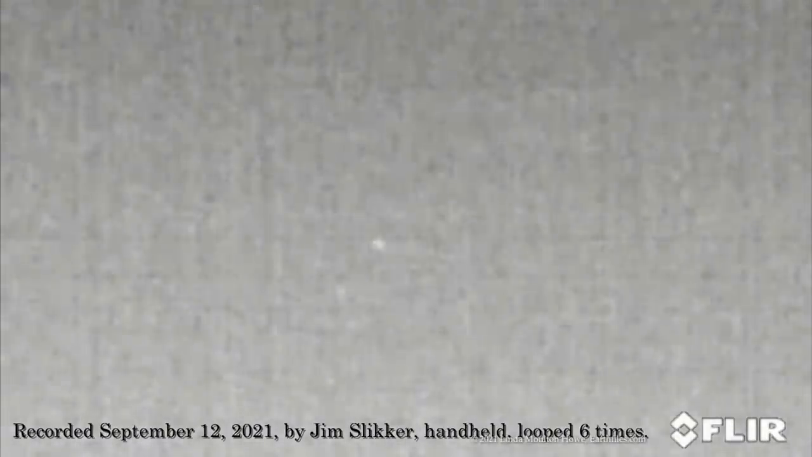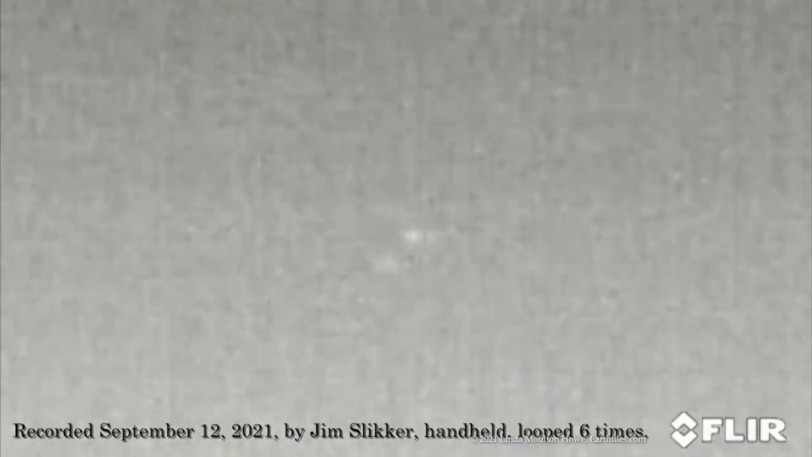Could you hear noise from the jet? I could hear noise from the jet, and the jet faded away. The jet flew out of the frame and was gone, and there was no sound from the object whatsoever. It was completely silent. Okay, and as I looked at the FLIR video, the question in my mind was, am I looking at one large thing with these two circular lights on it, or are they two independent objects? What do you think?